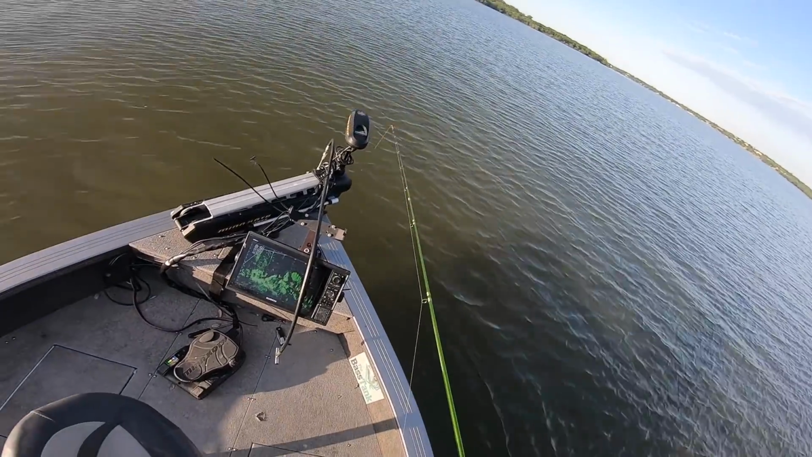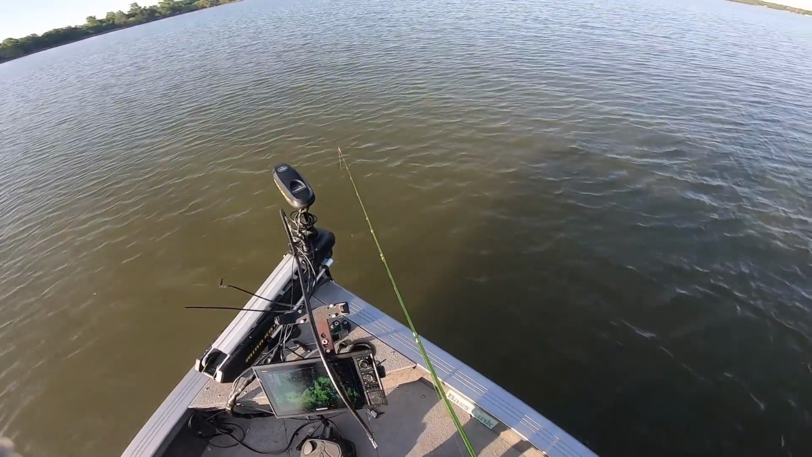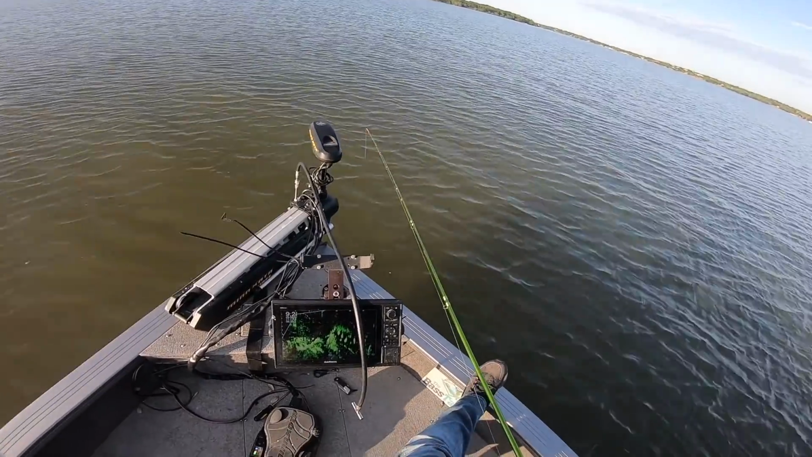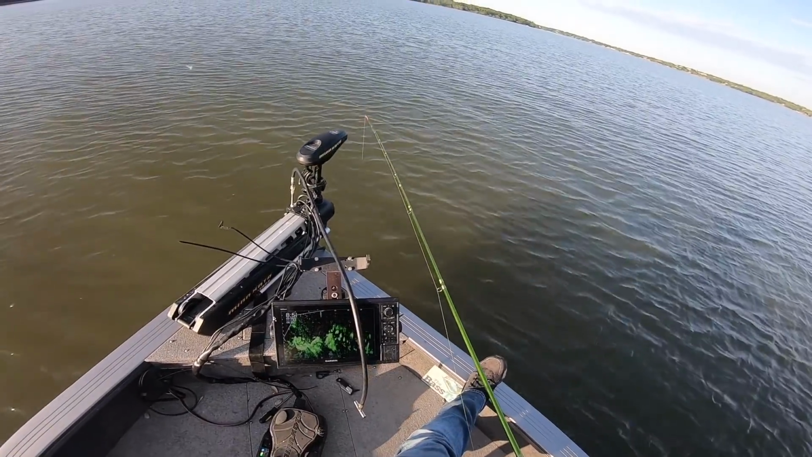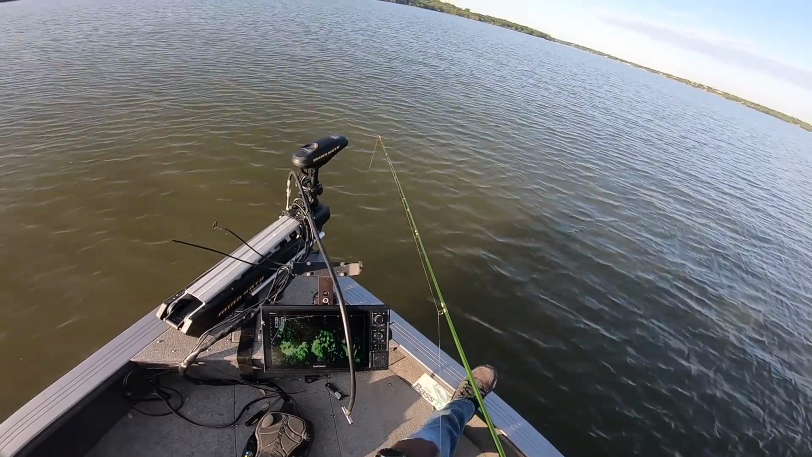But yeah, man, it's the spawn, and these fish are related really heavily to structure because they're spawning on it, and close to the bottom. The closer to the bottom, a lot of times the better. And again, we're only fishing 8.5 foot.